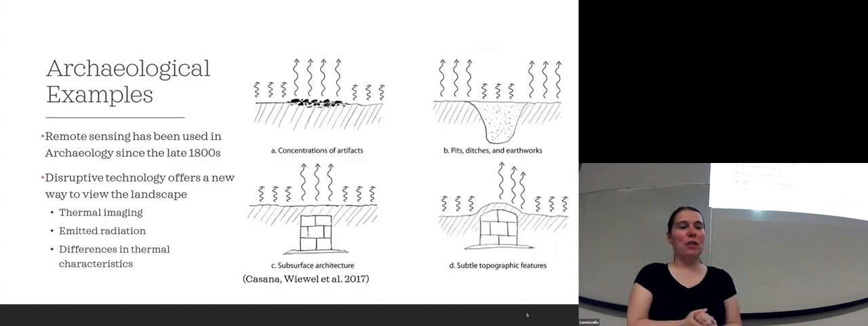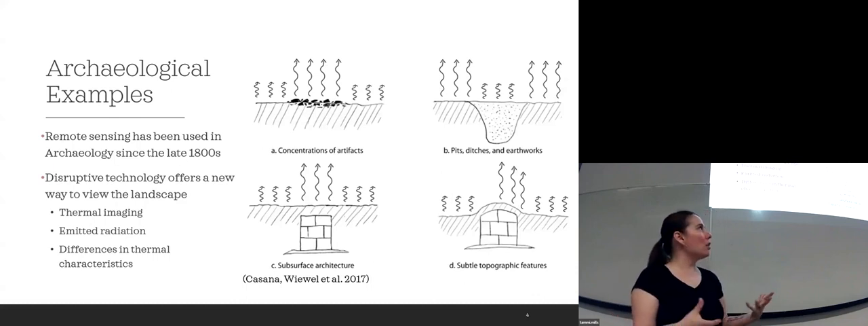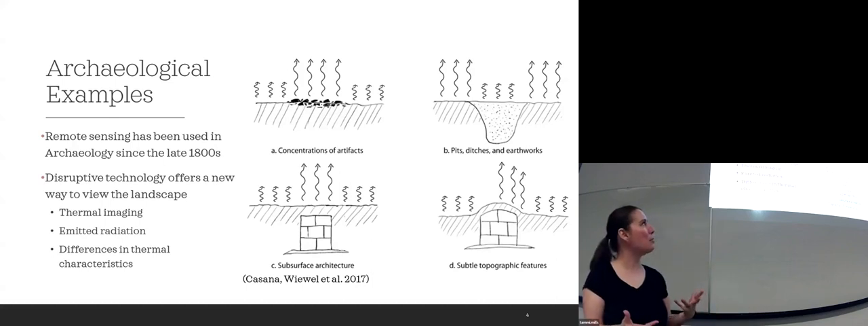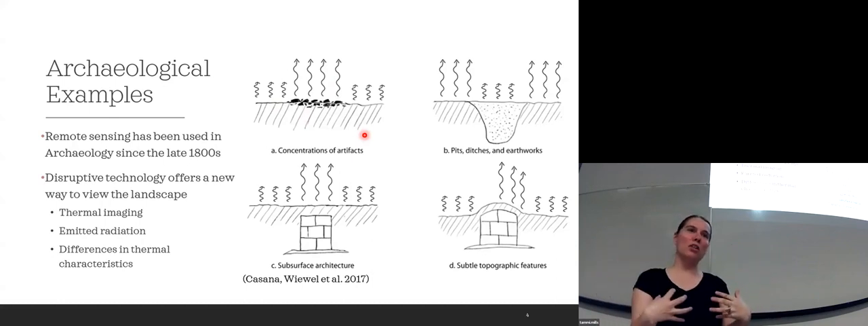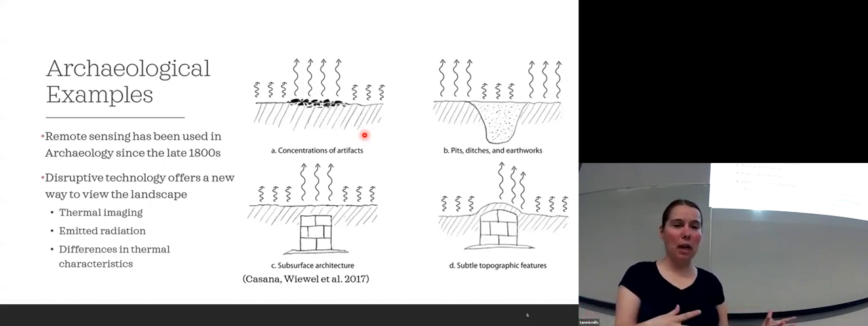But what I am going to try and do with thermal imaging is basically this nice drawing here. Everything puts off a different thermal signature depending on how it absorbs energy and then emits the energy. So if you have a large concentration of artifacts on the ground, and I liken this picture to obsidian because obsidian's black most of the time, it would absorb more energy from the sun and then eventually emit more energy as the day goes on. So it would have a different thermal signature compared to the vegetation and the soils around it.